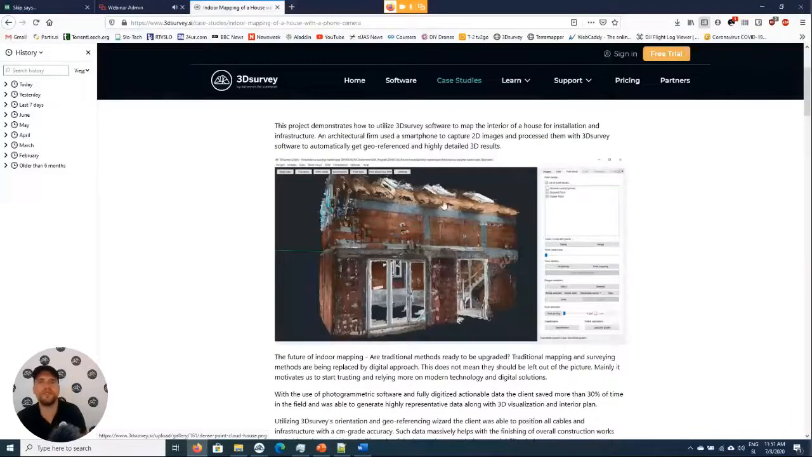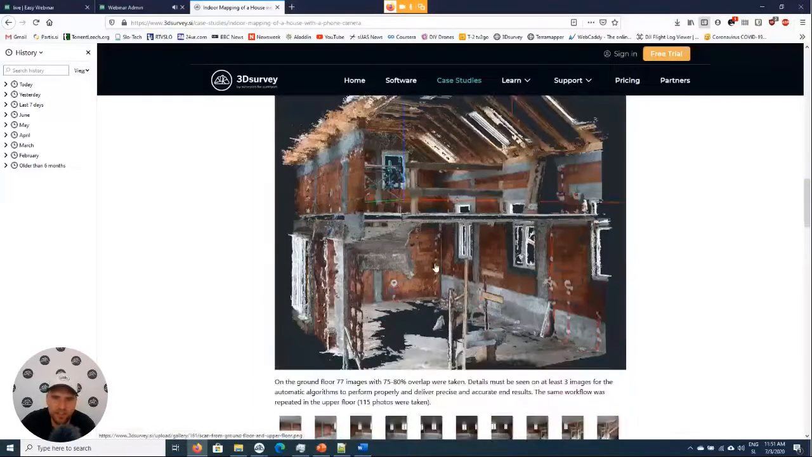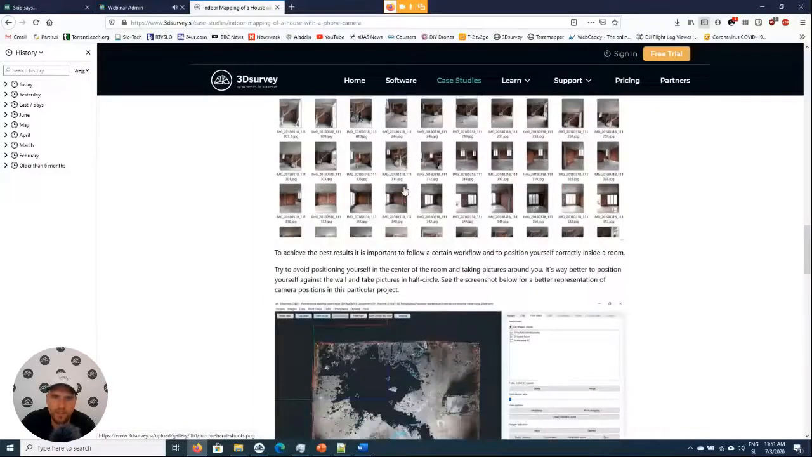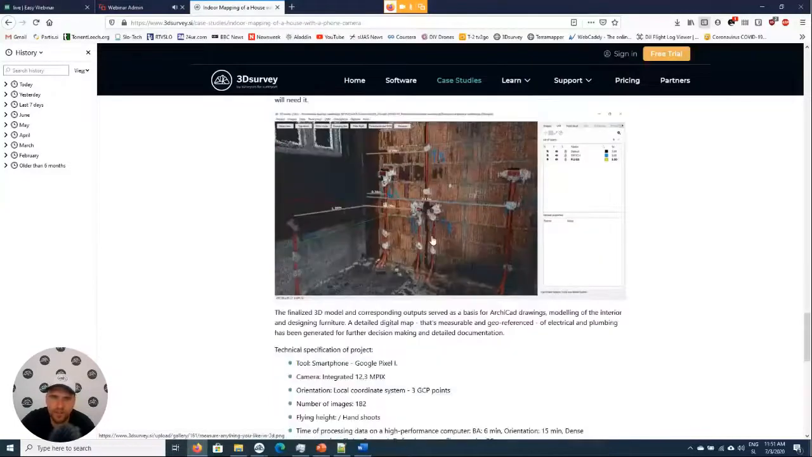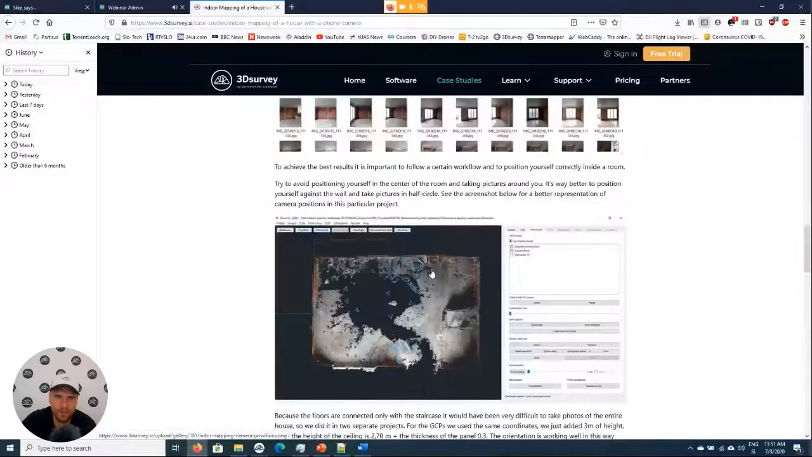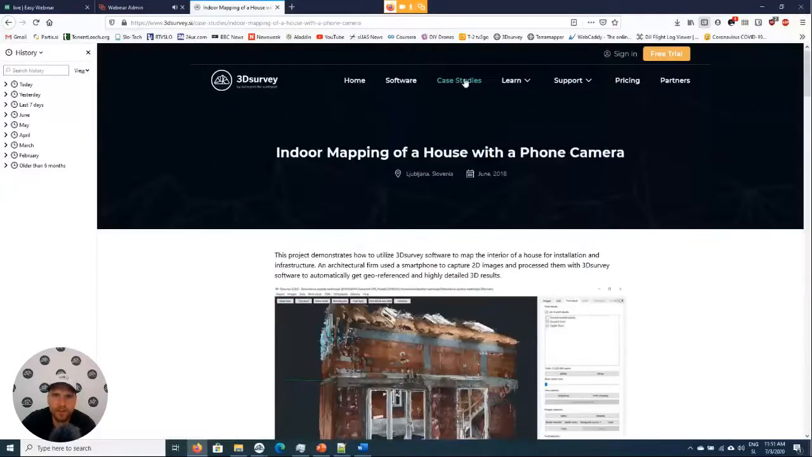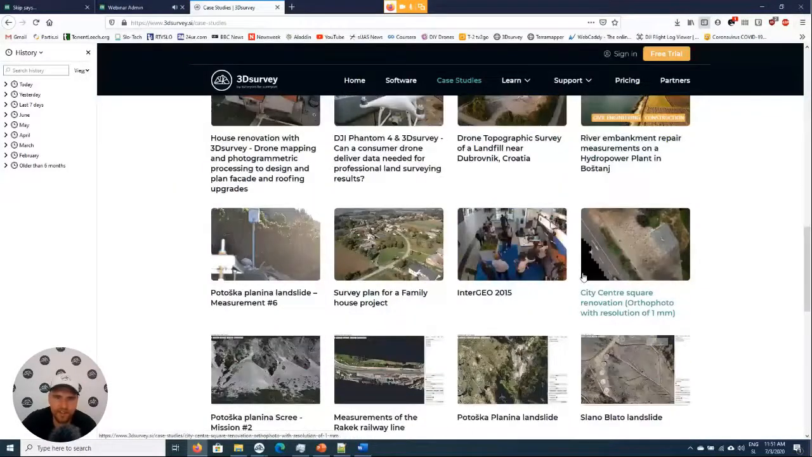Here, for example, we have a project where instead of a drone, just a phone camera was used to map the insides of the building. When you build a house, or build something new, you always search for where the installations are. If you make a map like this in the beginning, you will always be able to just measure where the installations are. Okay, just one example. Come here and find out about more interesting case studies.